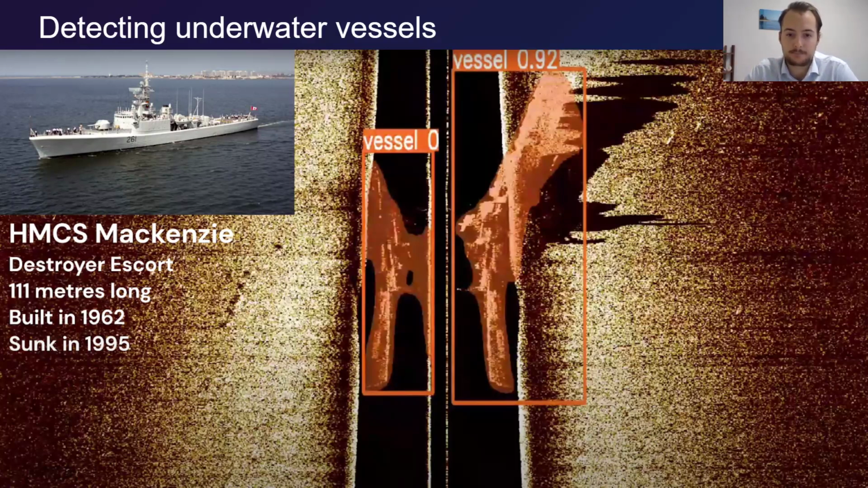And basically, there's tons of pings, and each ping would be one perpendicular horizontal line of this image. And when all those pings of sound are put together, it makes this image here. And you can see that we're going straight over this vessel with our sonar, and that's why it comes up mostly in the water column.